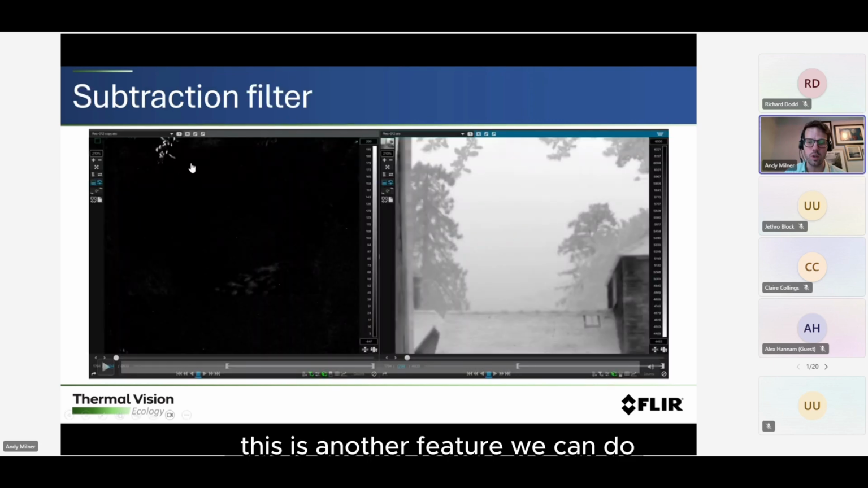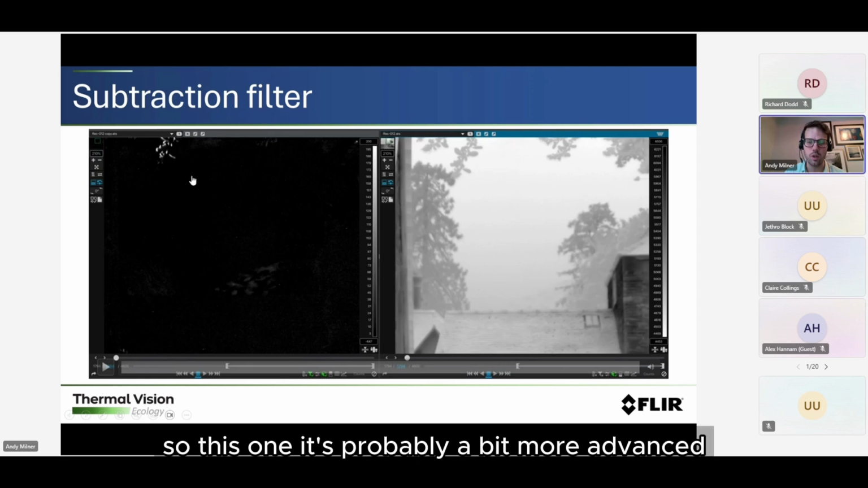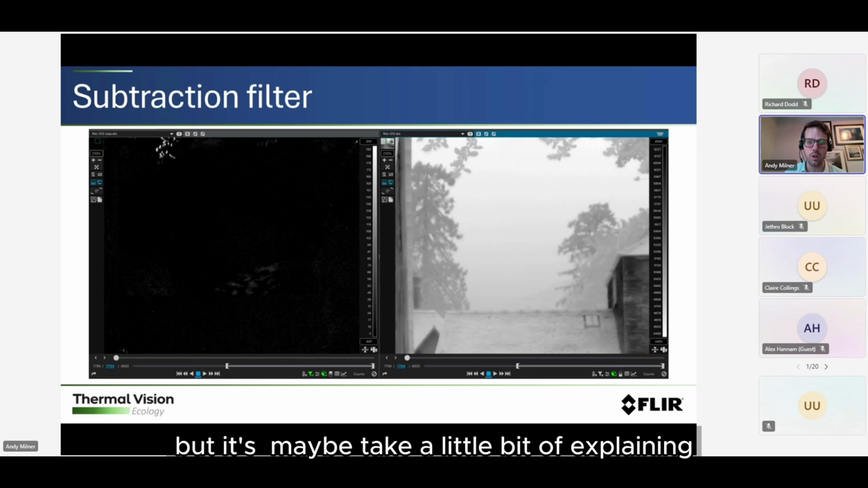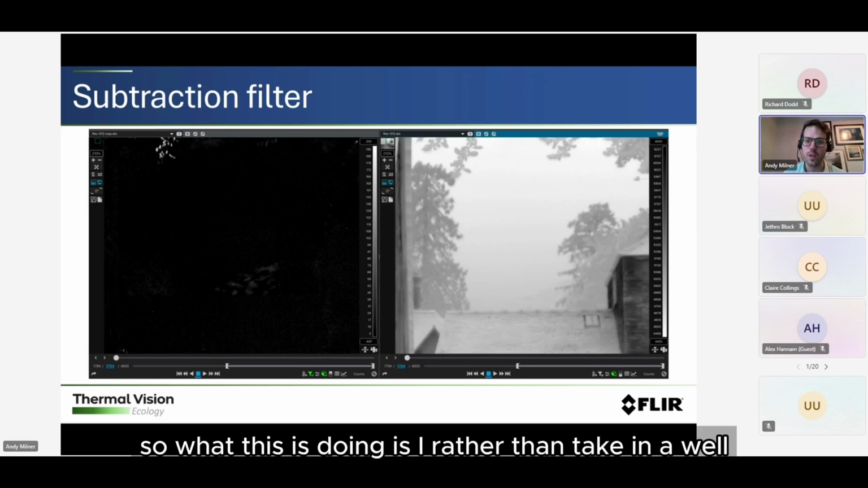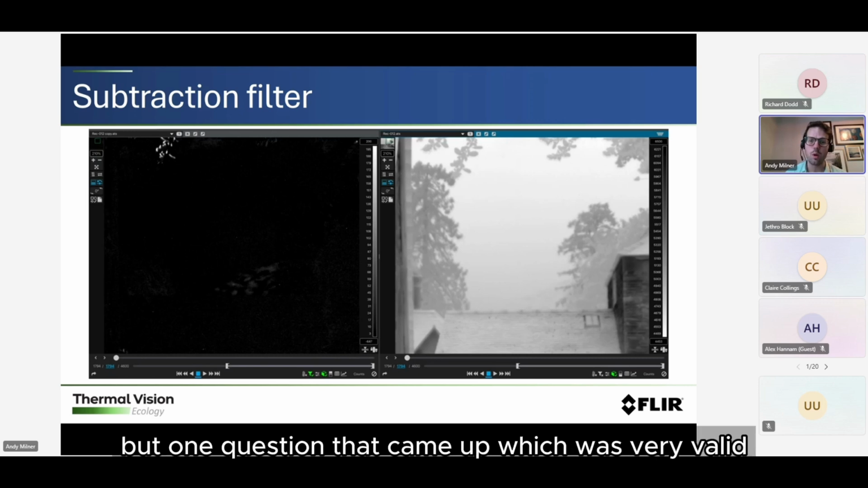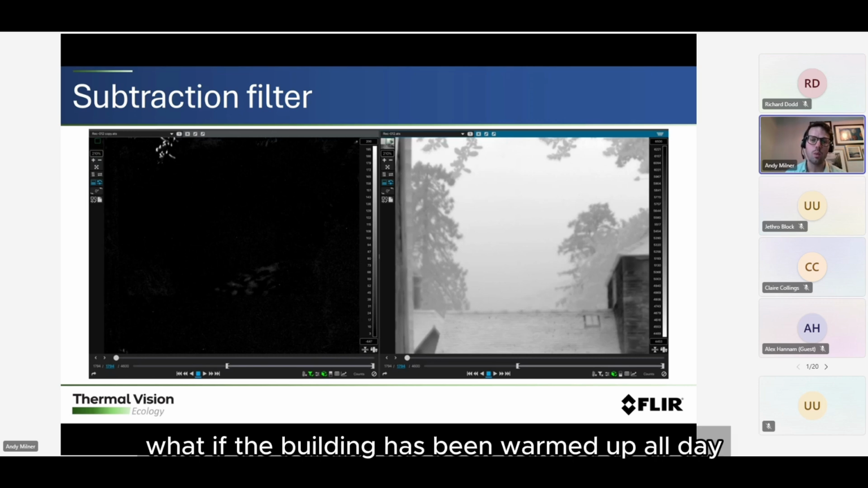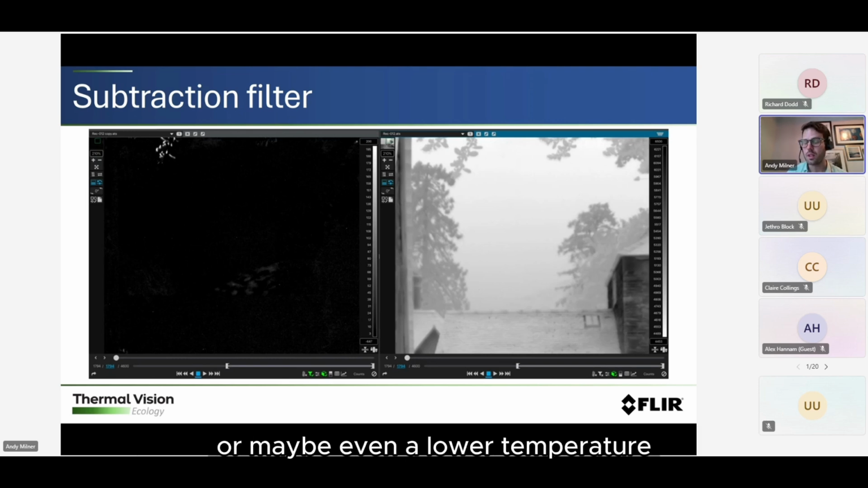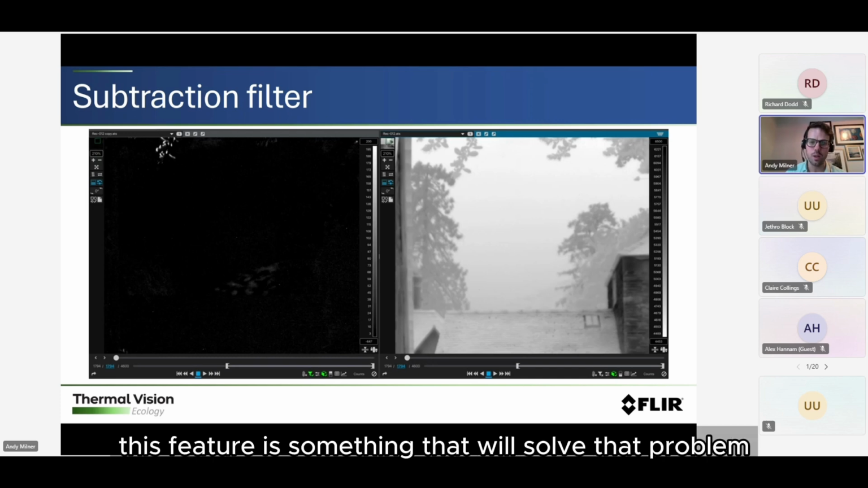This is another feature we can do. So this one, it's probably a bit more advanced. It's no harder to implement, but it maybe takes a little bit of explaining. I'll start from the beginning. When I showed this feature originally, it was very well received, but one question that came up, which was very valid, is: what if the building has been warmed up all day and the bat is a very similar temperature, or maybe even a lower temperature than the wall behind it? So this feature will solve that problem.